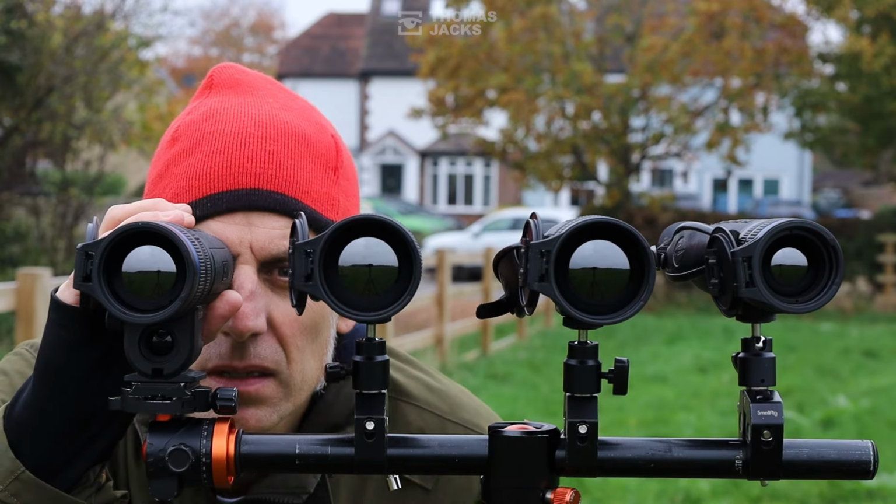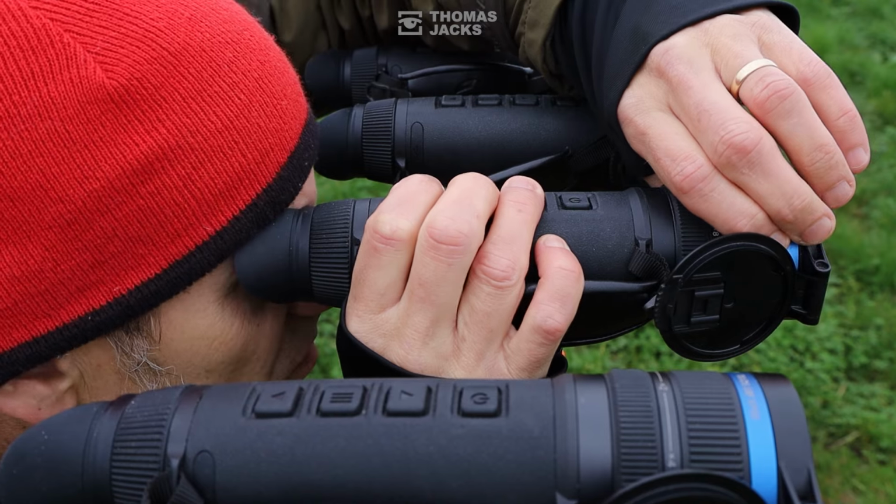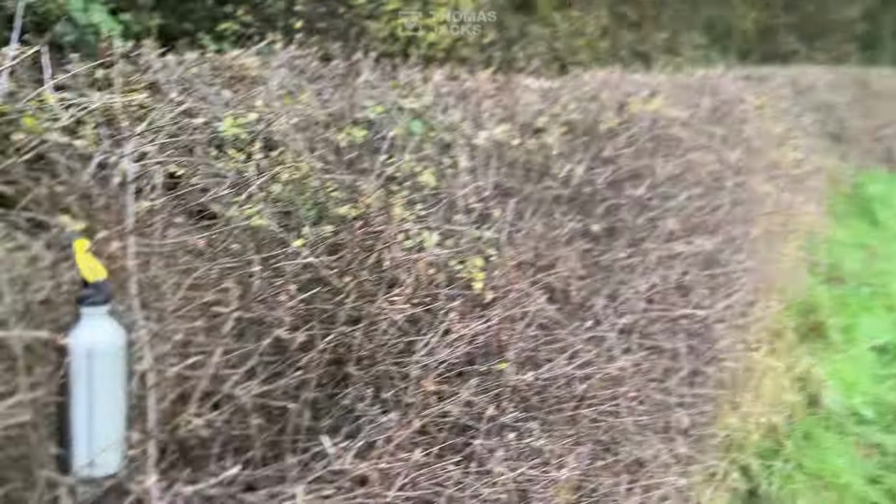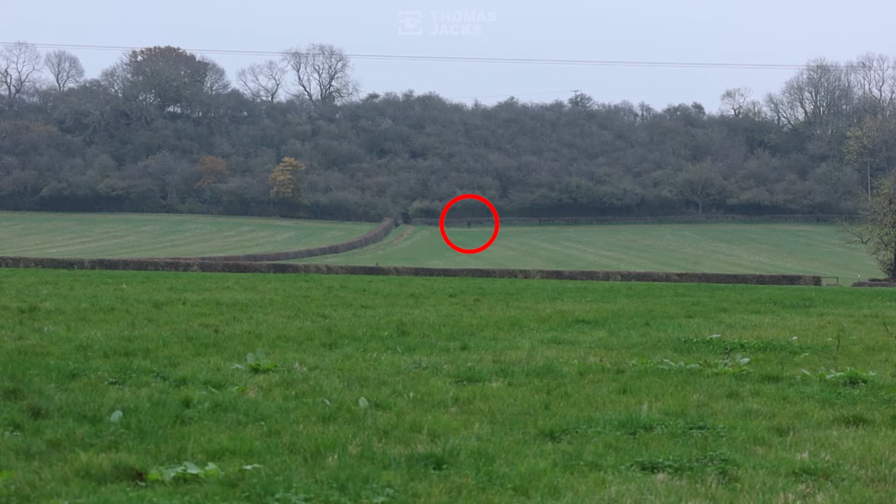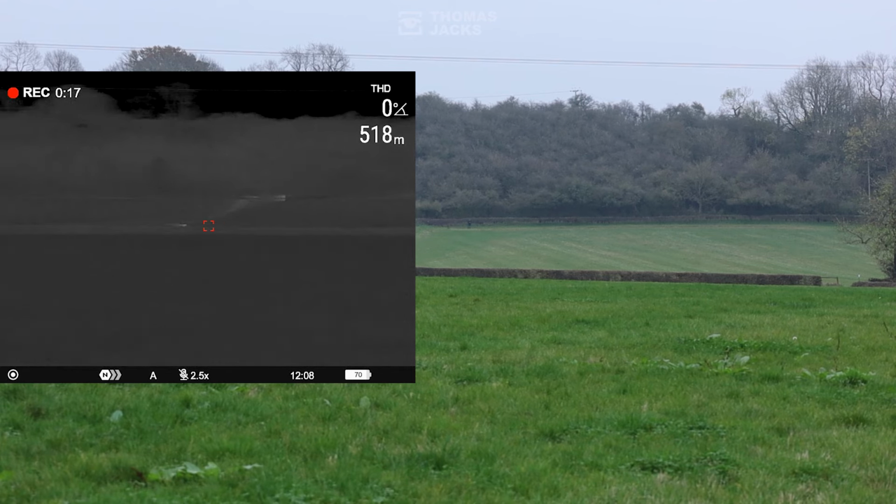We've returned to the same location as our Axion and Merger megatests. It's 9 degrees and there's 85% humidity. Our warm bodies are on the far tree line and I'm positioned just here, 2 fields away. In the hedge, we've placed a bottle of warm water and a small electronic hand warmer. And there is our 1.8 meter Evan, just over 500 meters away on the Telos LRF XP50.